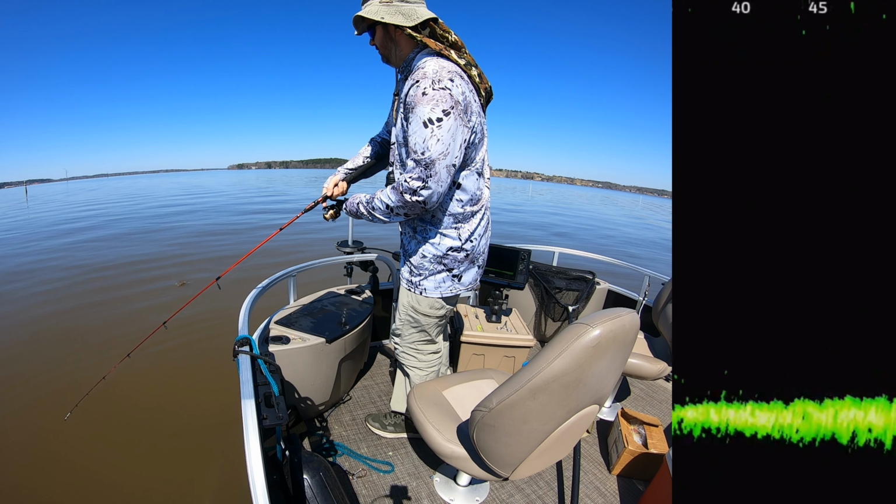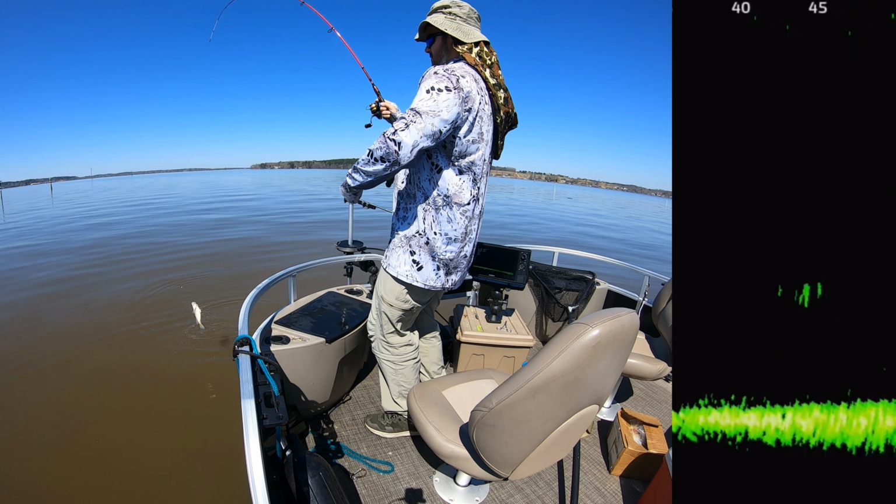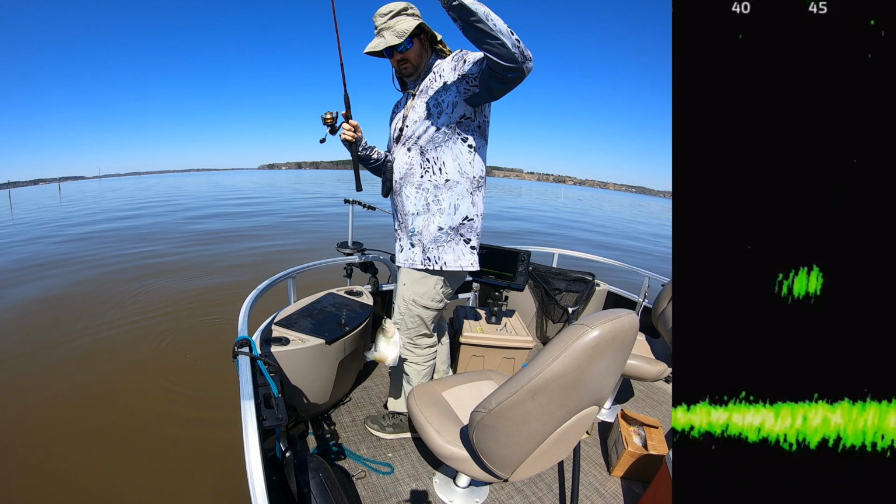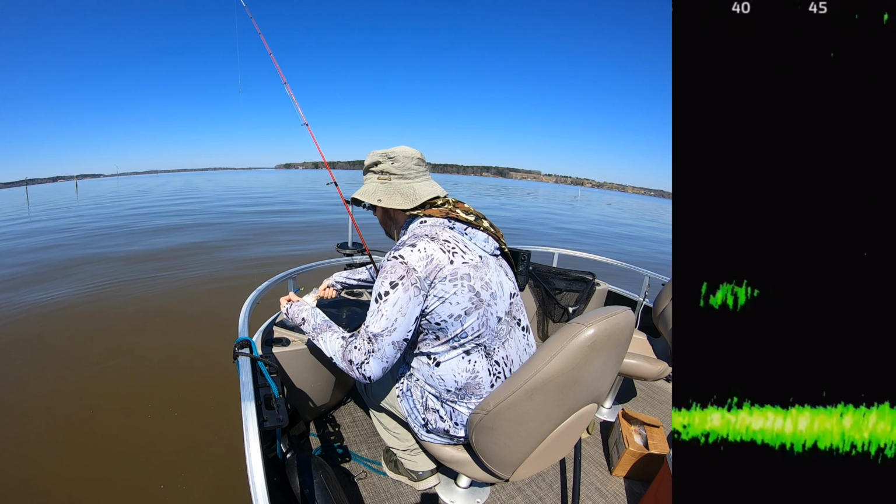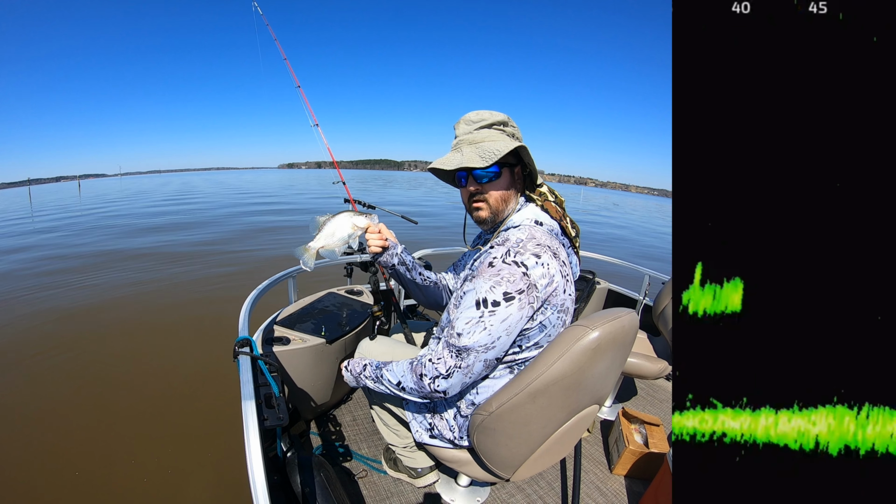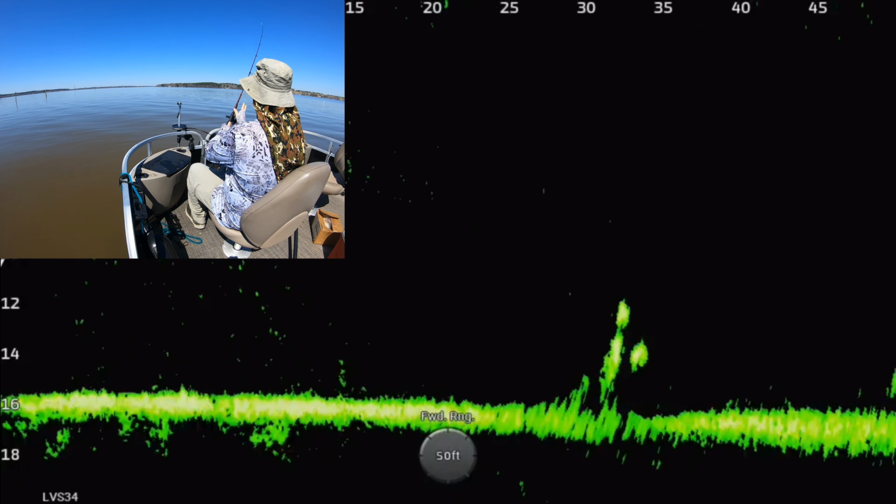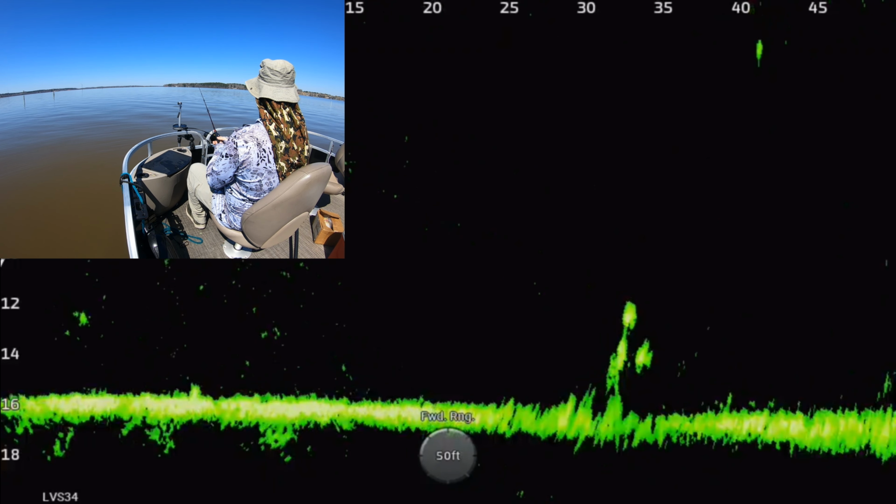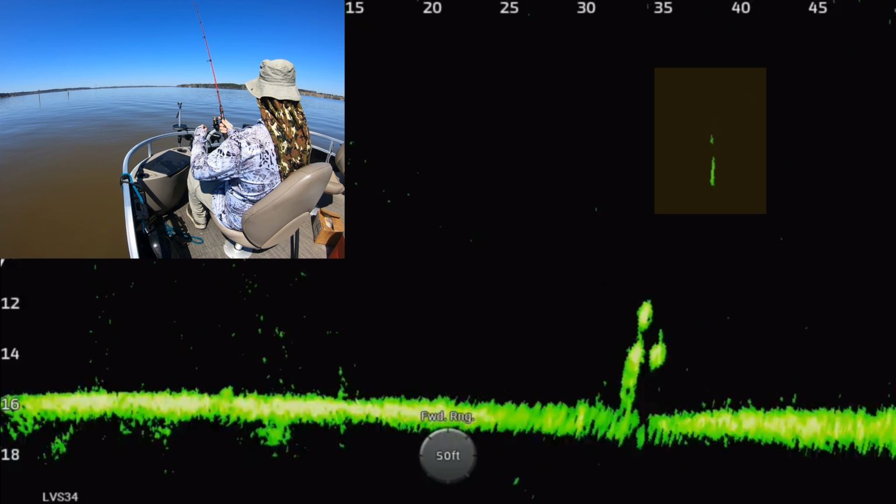And so I think it was after this one, or maybe the next smaller one, I figured out the smaller fish are staging a little bit lower today. So I needed to start going after the fish that were lower in the water column. I said, oh, no, those are too big. Look at those. Those are giant crappie. It's a school of big fish.